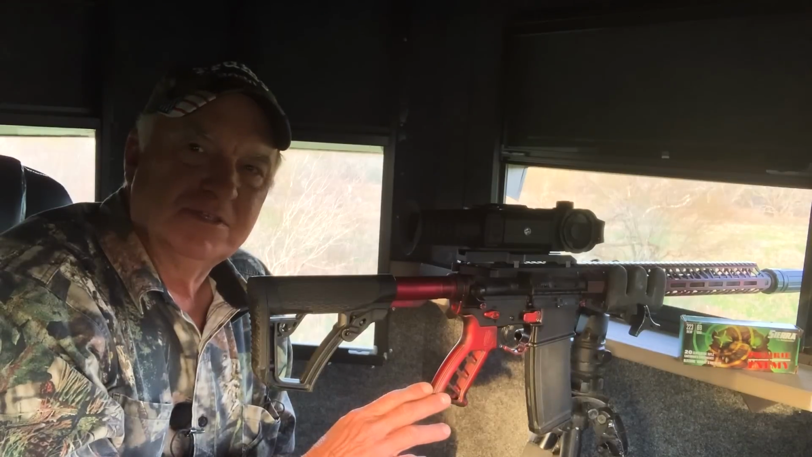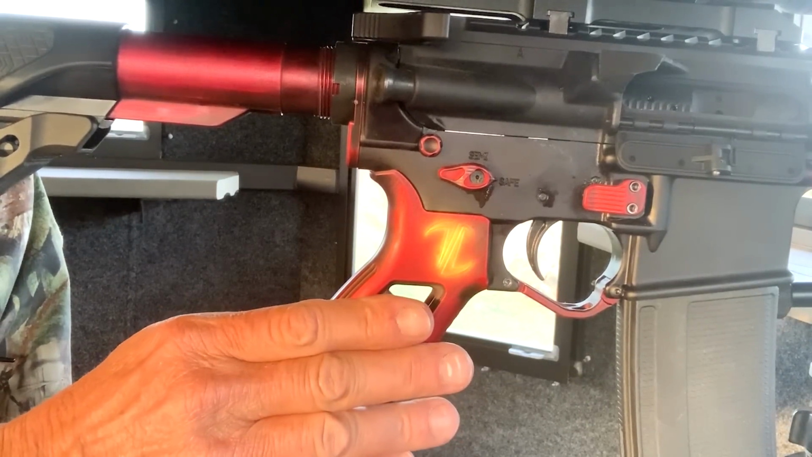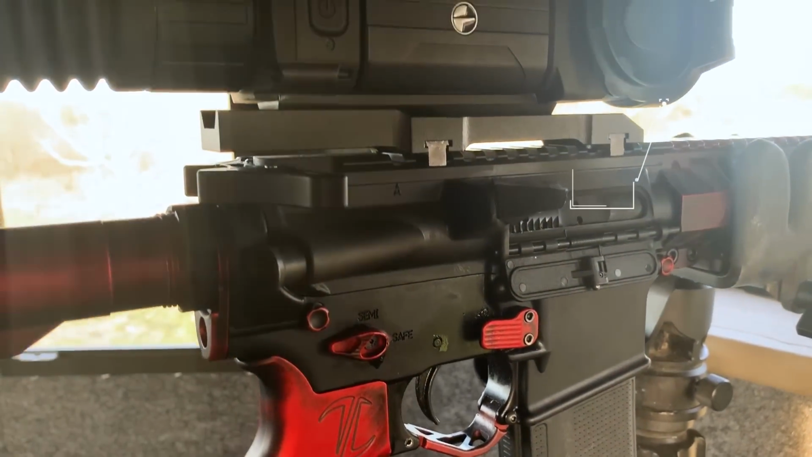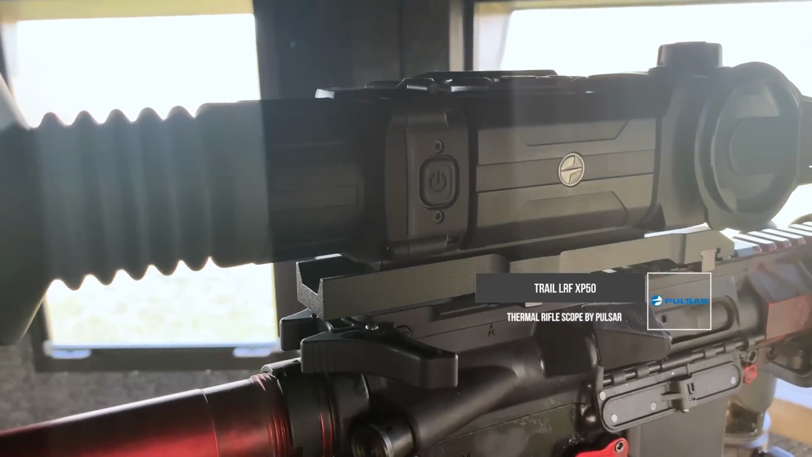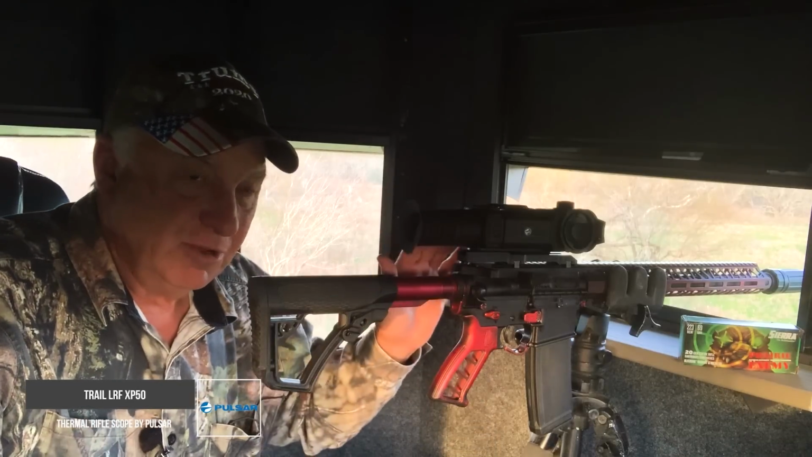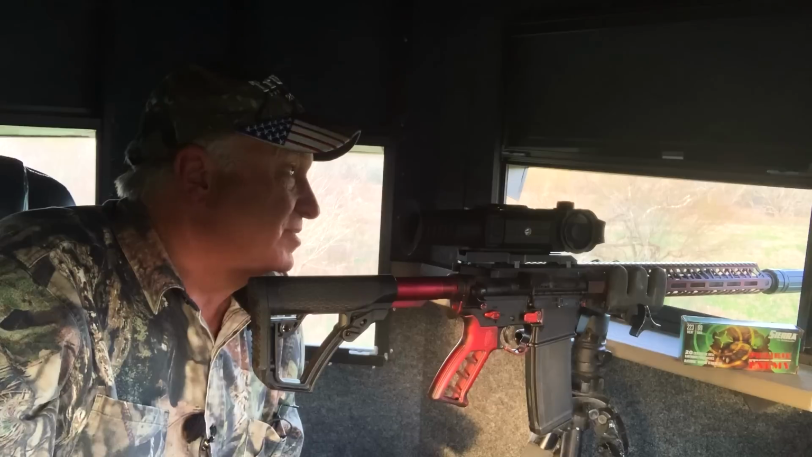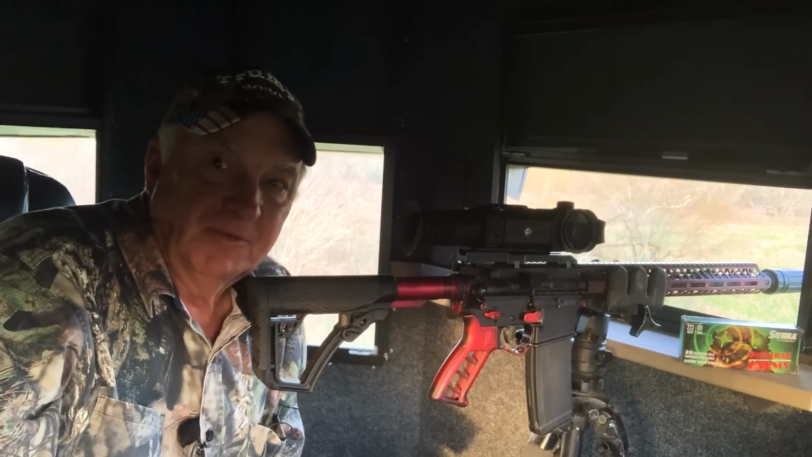I'm shooting a battle-worn red rifle here. If you take a look at it, this is a beautiful rifle. It's got timber green on it. And you'll notice I have it topped off with a Pulsar Trail rifle scope. And the cool thing about doing this is that if all I had was just a regular scope on here, I wouldn't be able to hunt till tomorrow morning. But anyway, I'm gonna stay put and see if I can put a hog on the ground and fill the freezer.